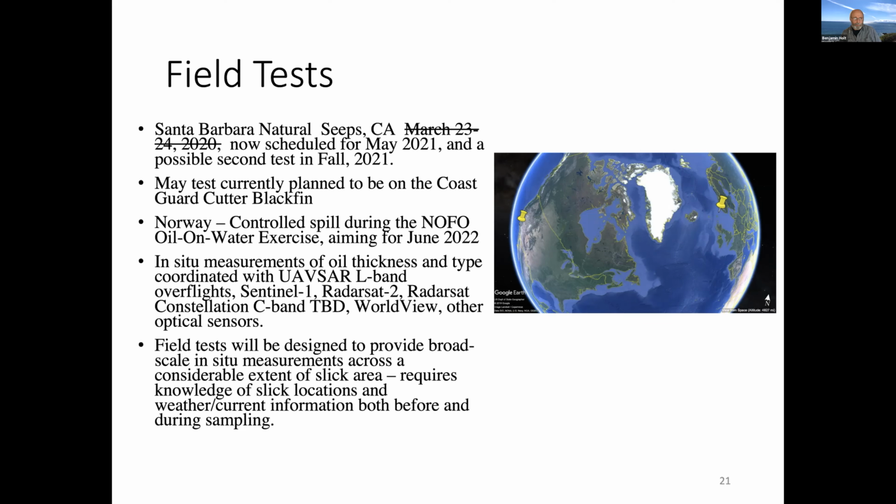And we need to have knowledge of the slicks actually ahead of time, not the slick locations, but where the slicks are, because they're highly variable in their drift based on the weather and the wind and currents. And we hope to follow the slicks through time as they evolve and drift.